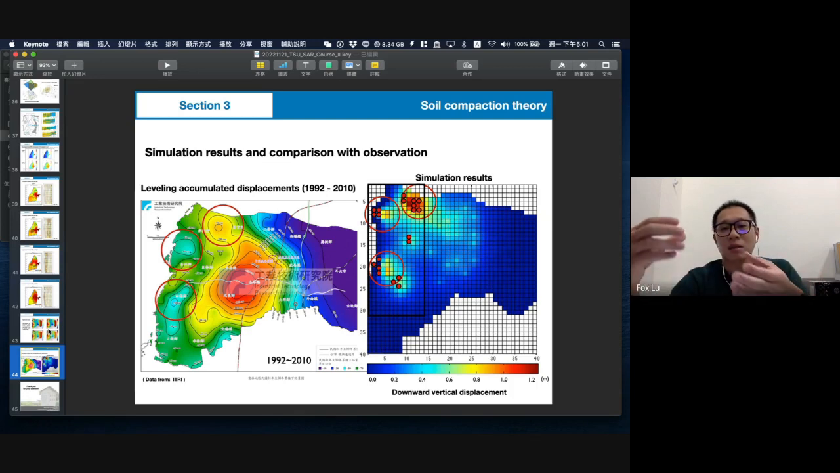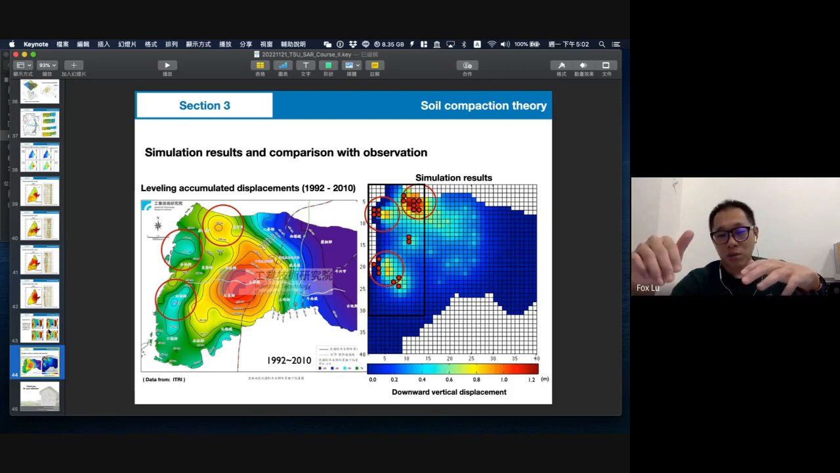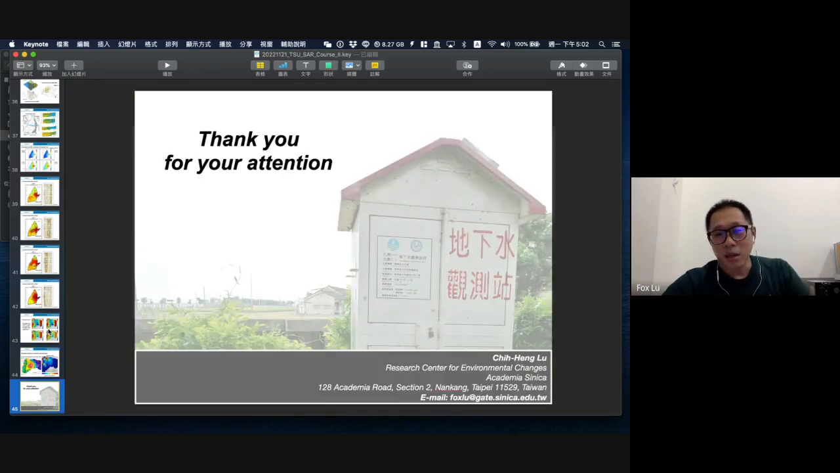And the most important thing should be to give our governments suggestions on how to manage this area, how to set limitations on groundwater withdrawal and groundwater pumping. So here I will stop. If anybody has a question, please write it down in the message. I will try to respond to your question. Thank you.